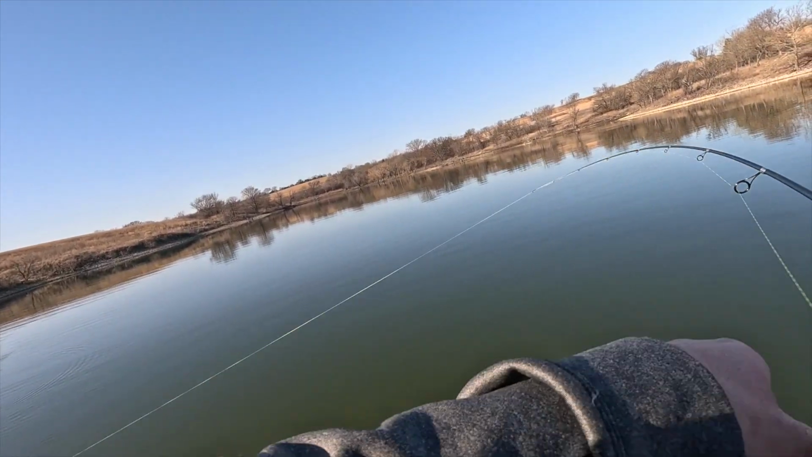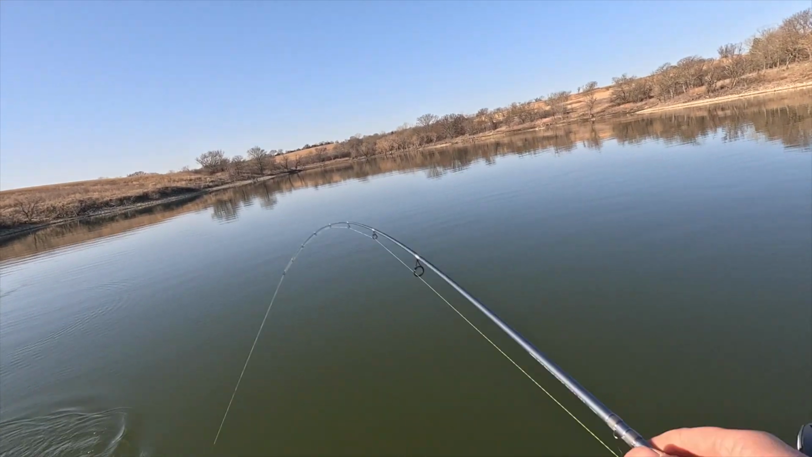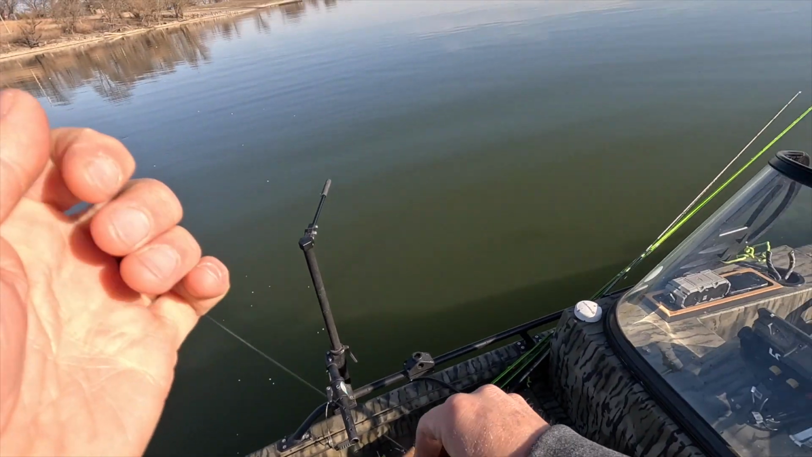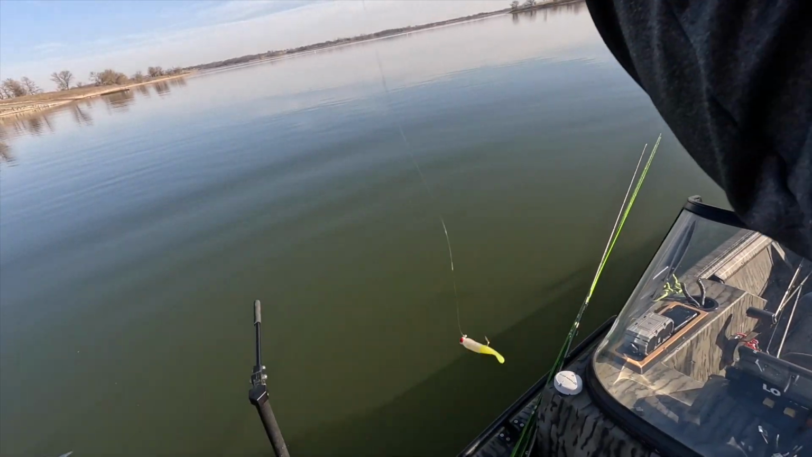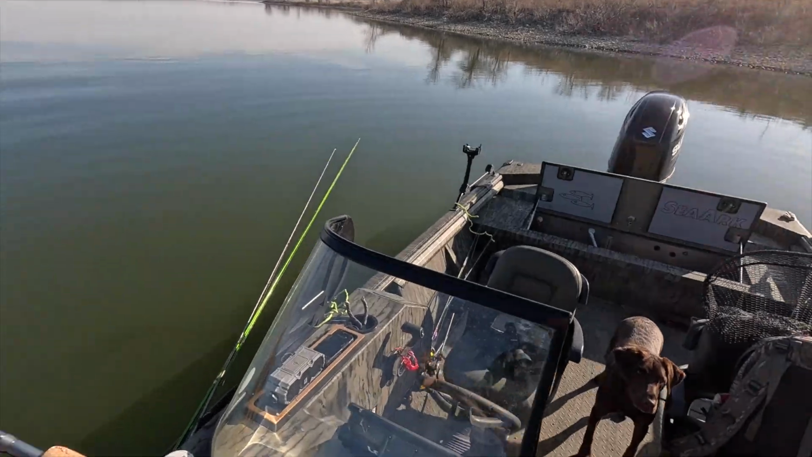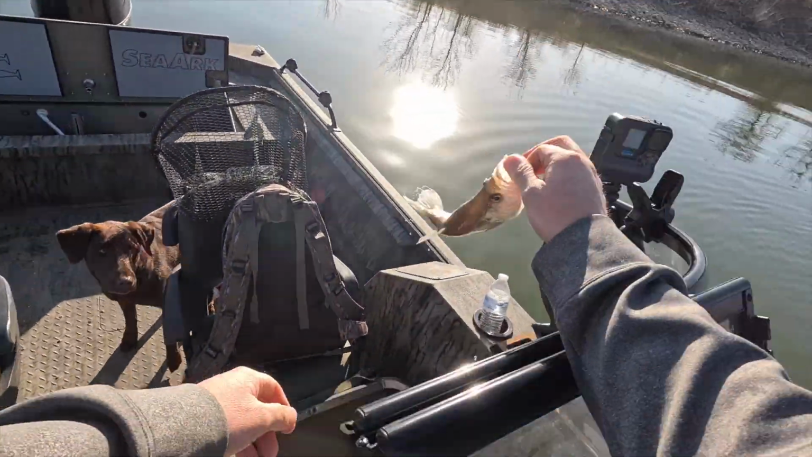I got one on. Didn't even feel him take it. Just felt something heavy on the line. There you go. There's a decent little keeper right there. Should probably get the checker out. Be sweet to put 20 in the boat real quick.